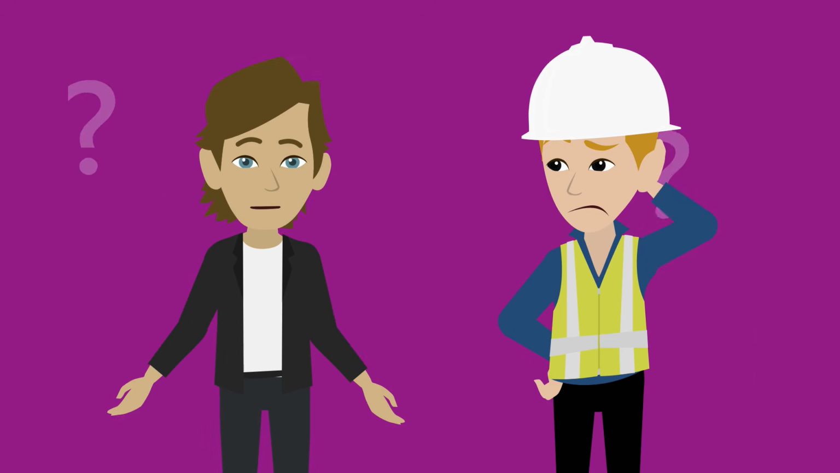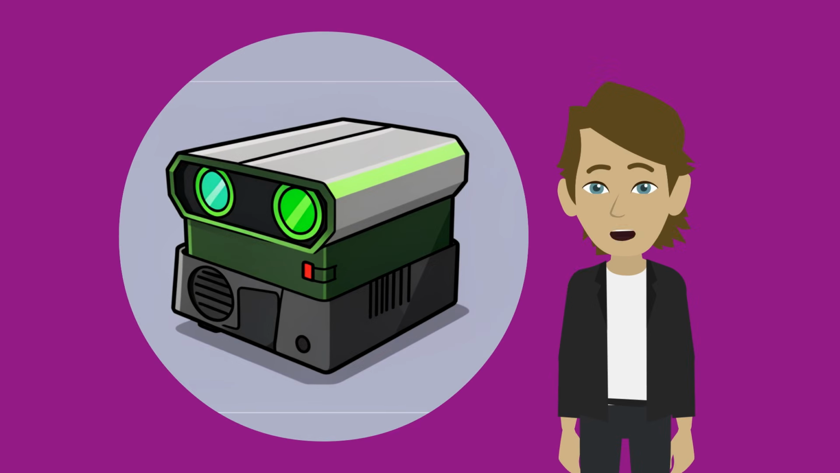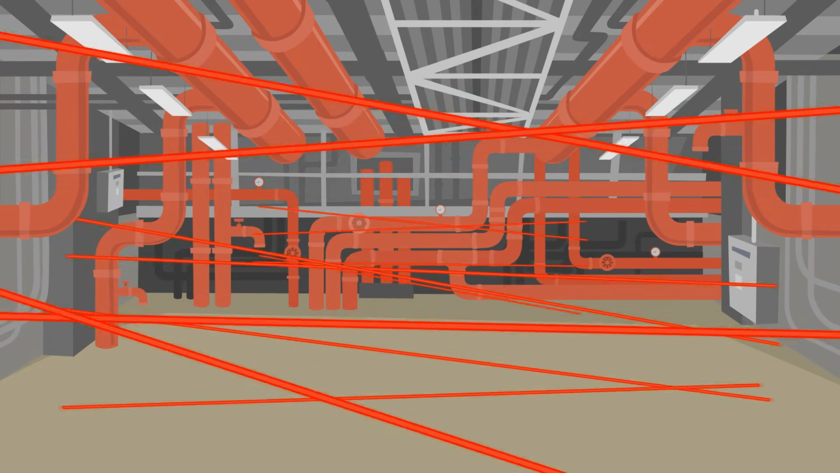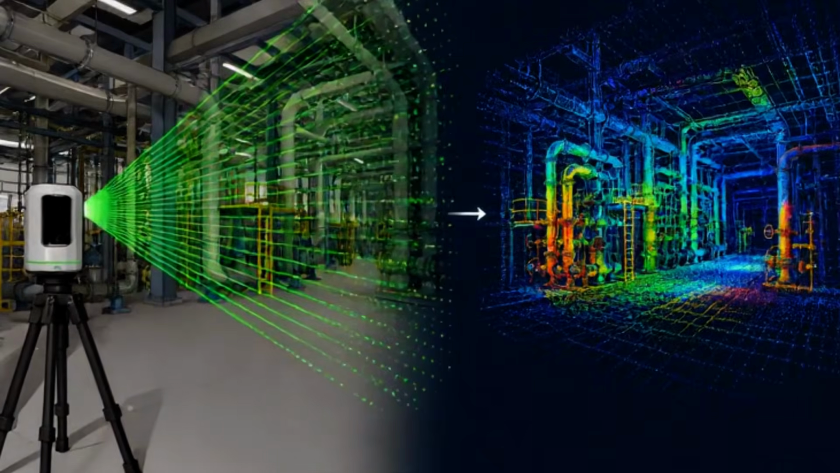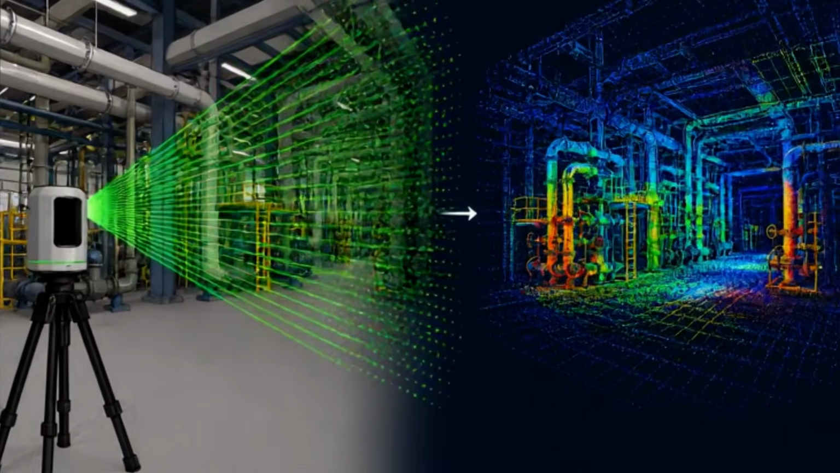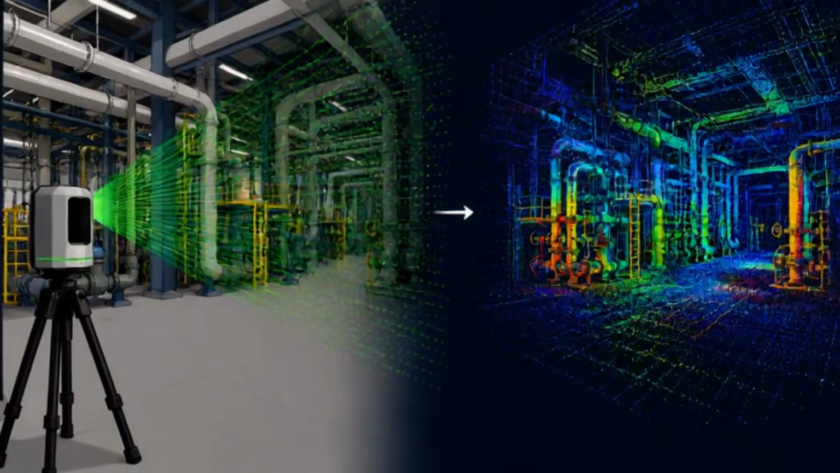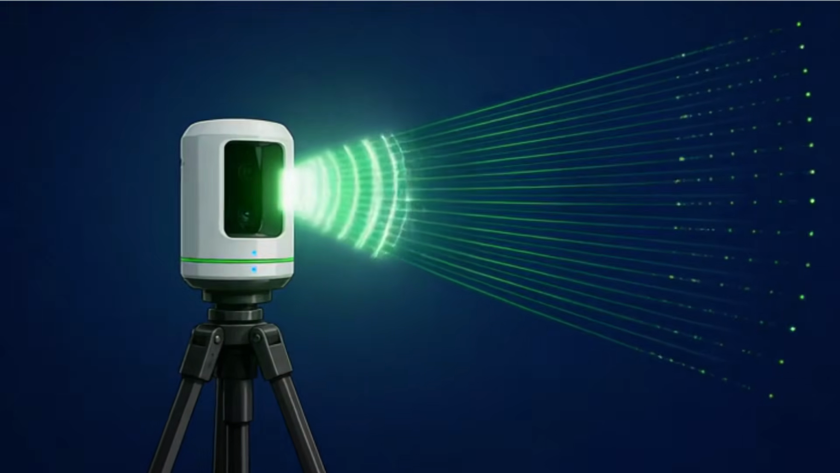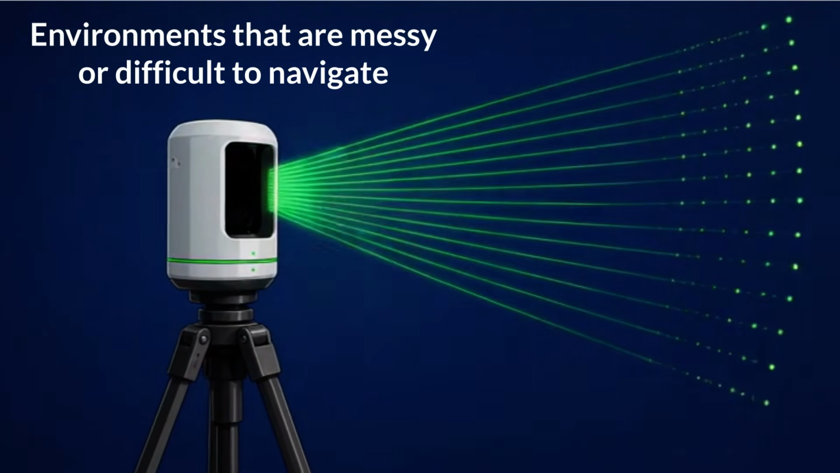So how do you actually capture something this complex? 3 technologies do most of the heavy lifting. The first is LiDAR. It fires laser pulses in every direction and measures how long they take to bounce back. Do that millions of times per second, and you get an incredibly detailed map of everything in the space. Every pipe, every beam, and every wall. It's fast and it's precise, even in environments that are messy or difficult to navigate.